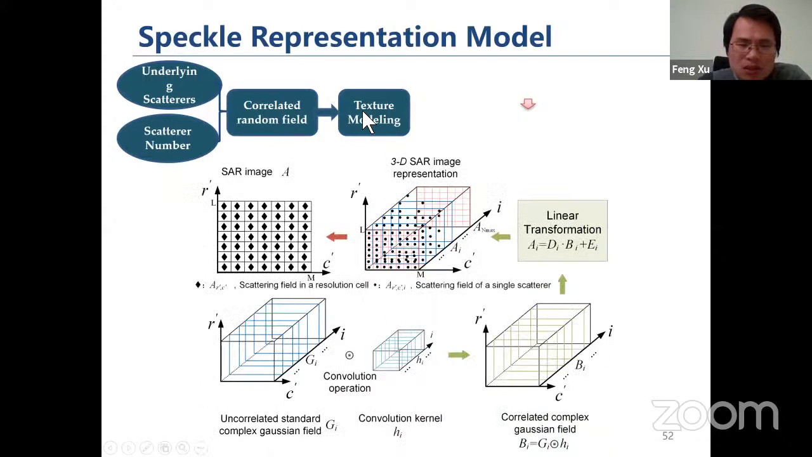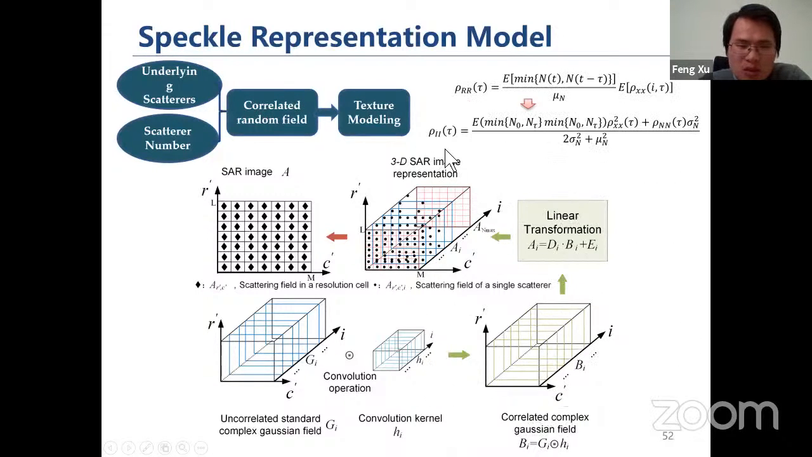Okay, so this is maybe not that relevant to deep learning, but it's important to understand the mechanism behind SAR images. Here, one of our works is to develop what is called a speckle representation model. Basically, we use discrete scatterers to represent a SAR image.